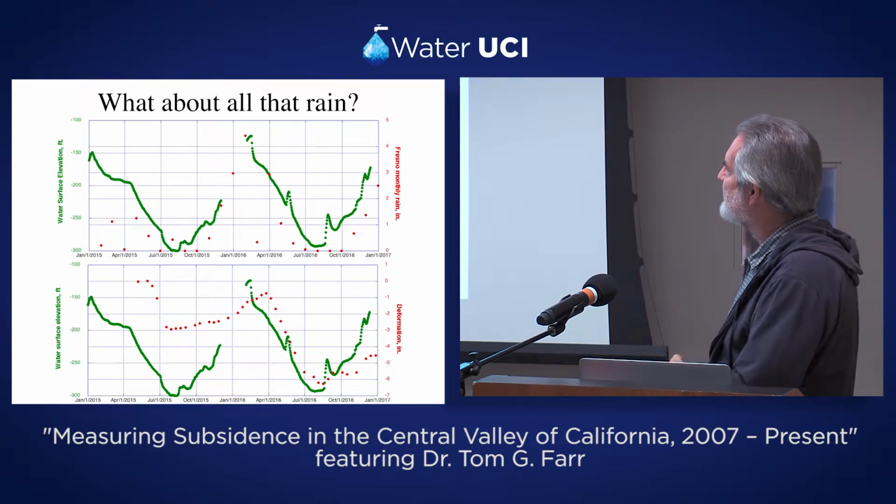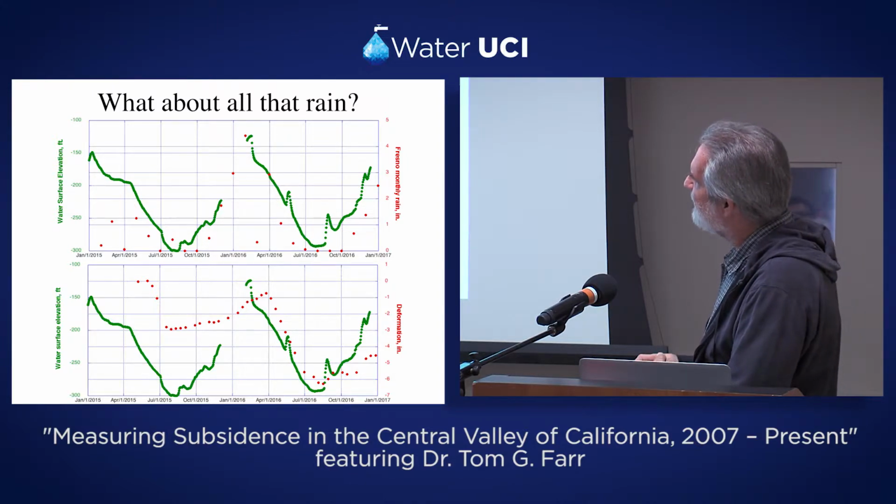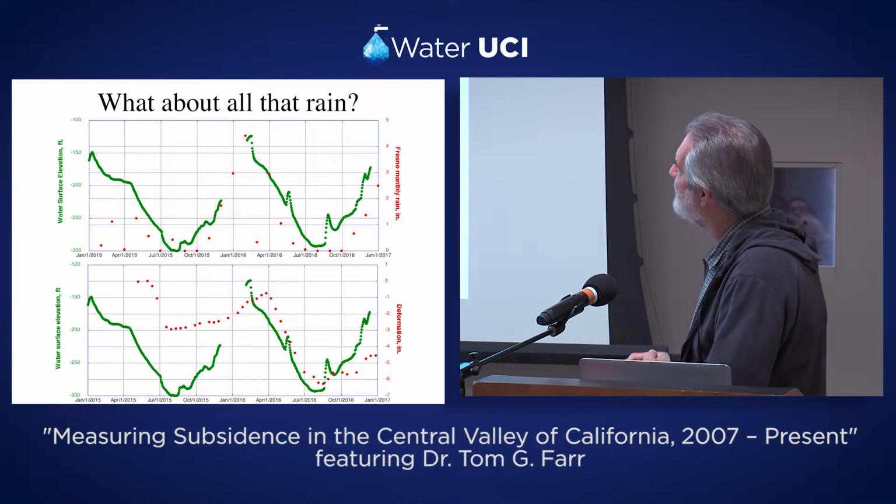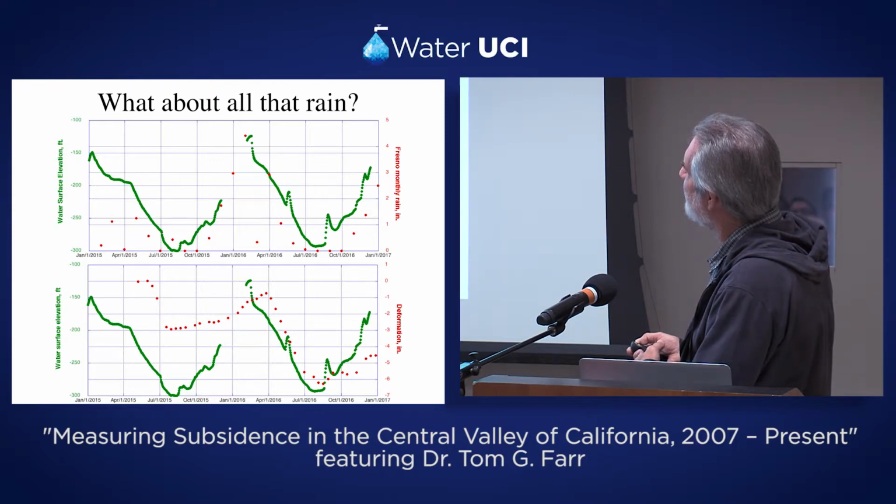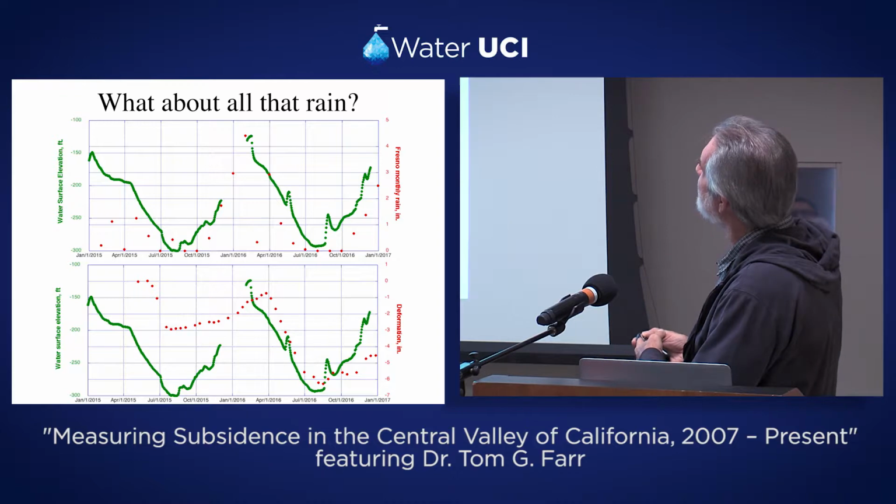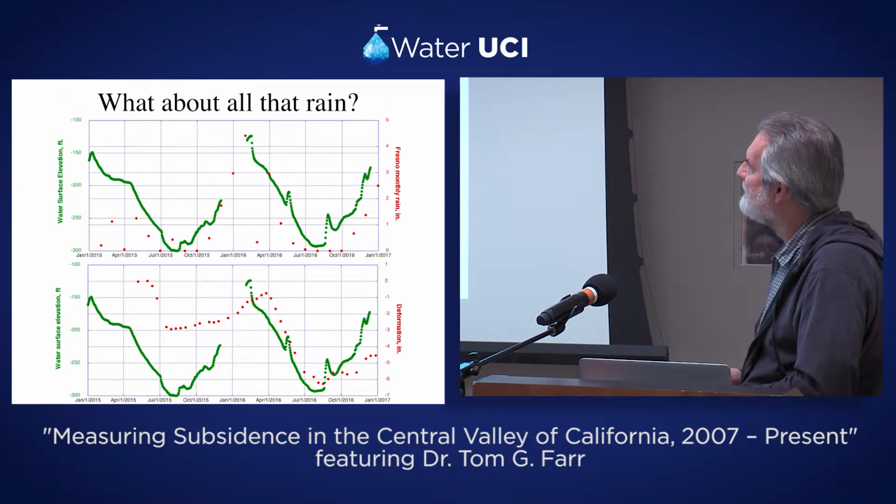But we're seeing in this case, here's the deformation in red, and that's the water surface elevation in the well. The water surface in the well comes up, and only a couple of months later, the surface is reacting. And similarly here with the rainfall and the water surface in the well.